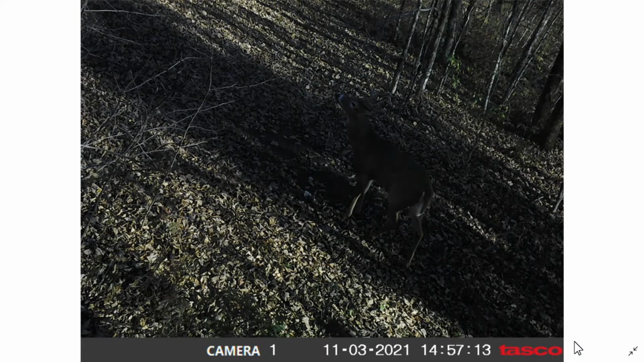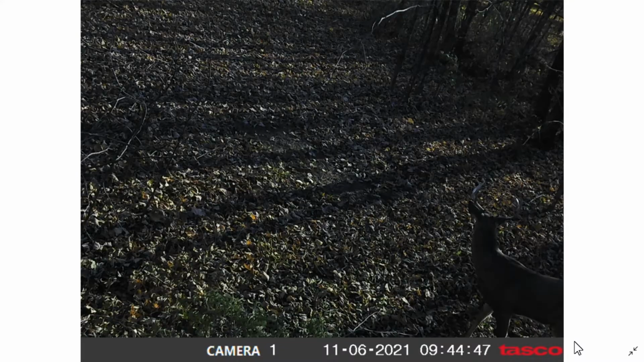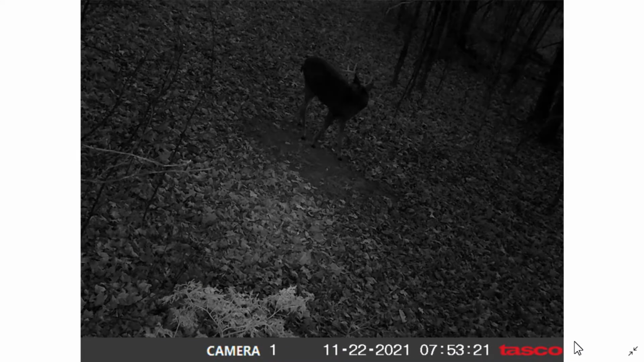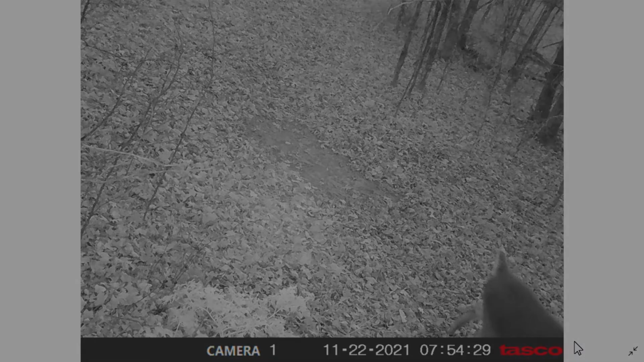Absolute beauty. October 6th, looks to be that same buck doing a circuit through there. Then gun season, another nice buck. So I'm not sure if you guys picked up on anything interesting from just looking at those few photos.